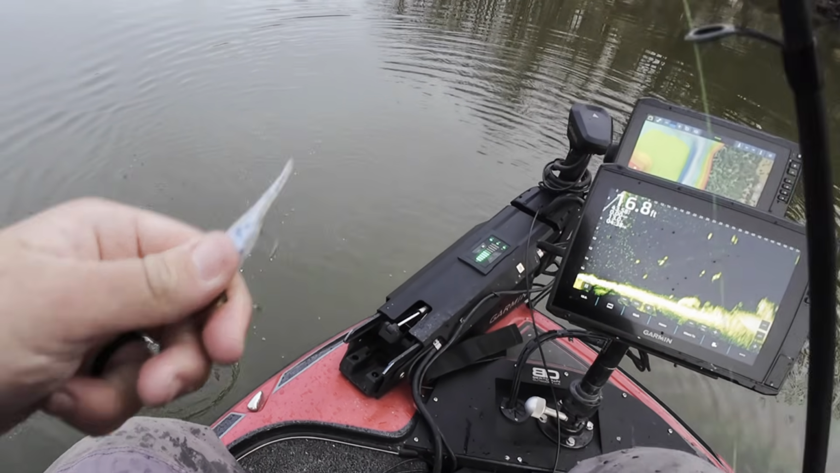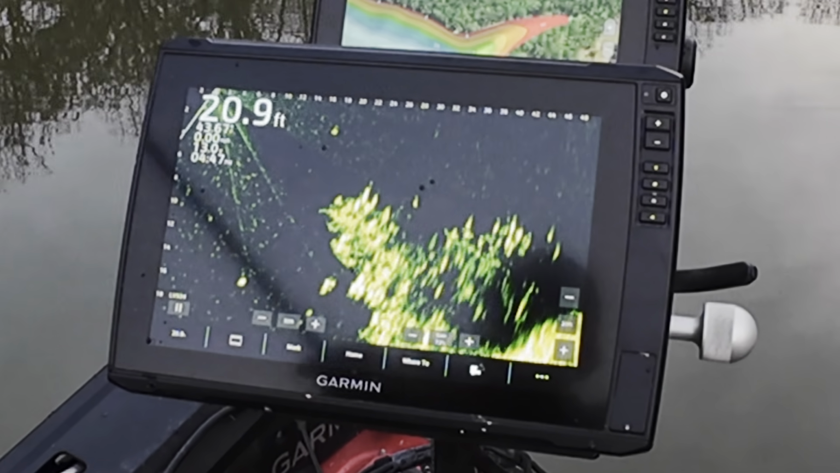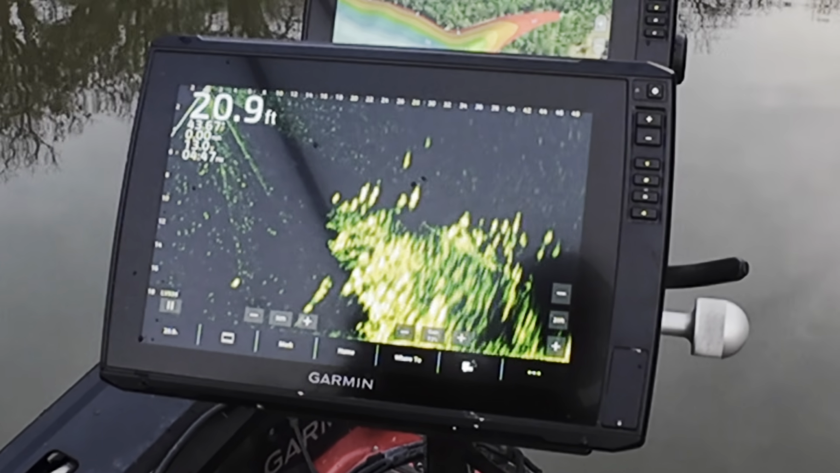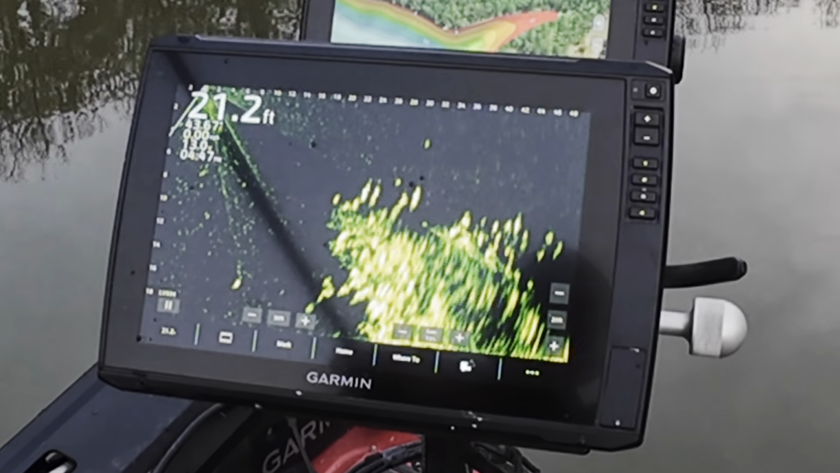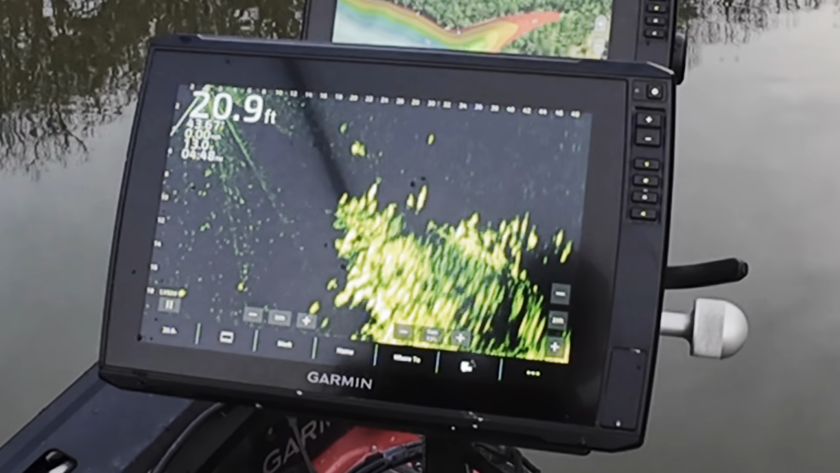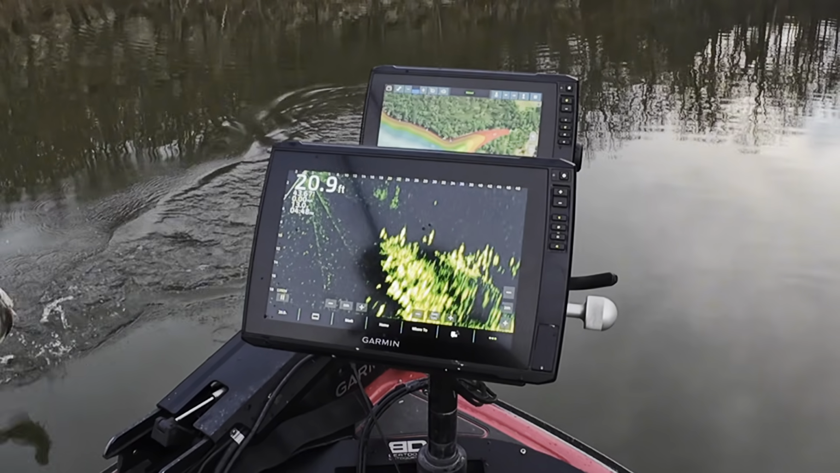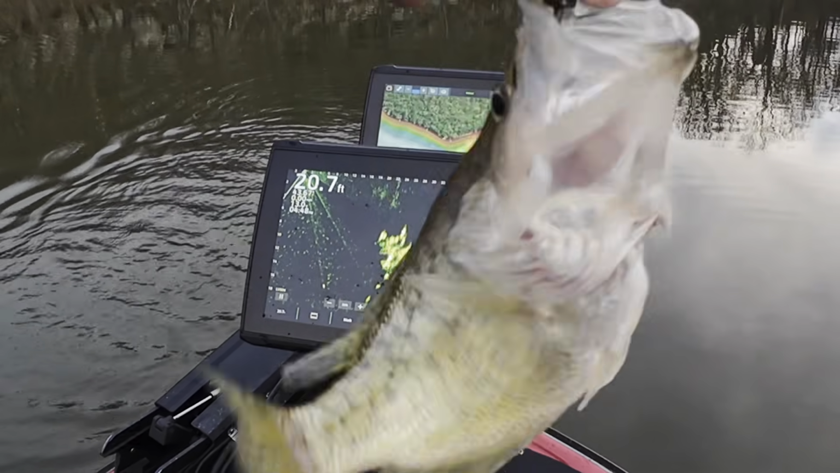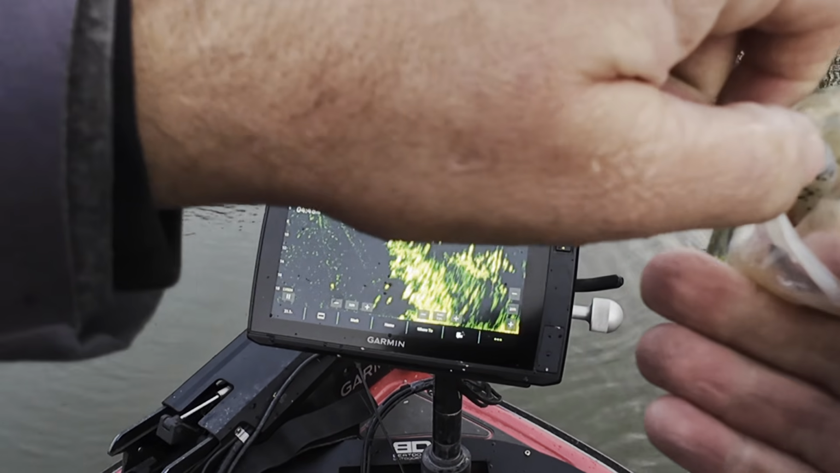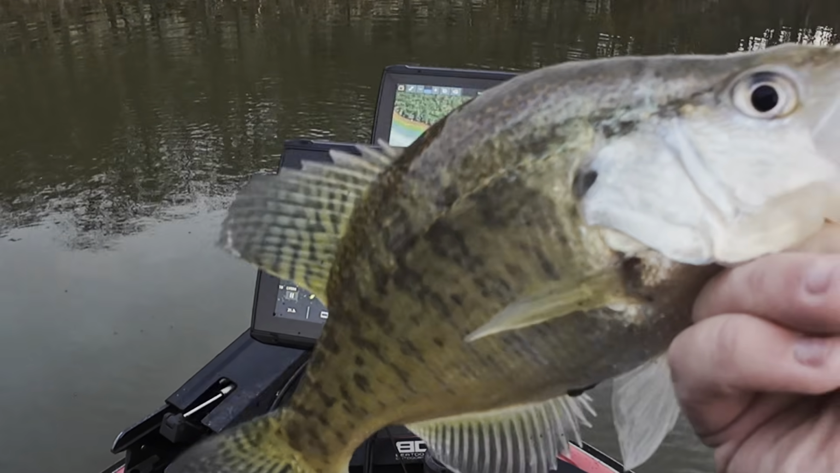Good eater. Found a monster brush pile here, and I see some good fish sitting right on the top of it. So I'm going to cast out there. We're going to pull it right over the top of these fish. Oh, here we go. There we go. Fish on. Got him. Decent crappie. Caught him. He ate it pretty good. Nice one.